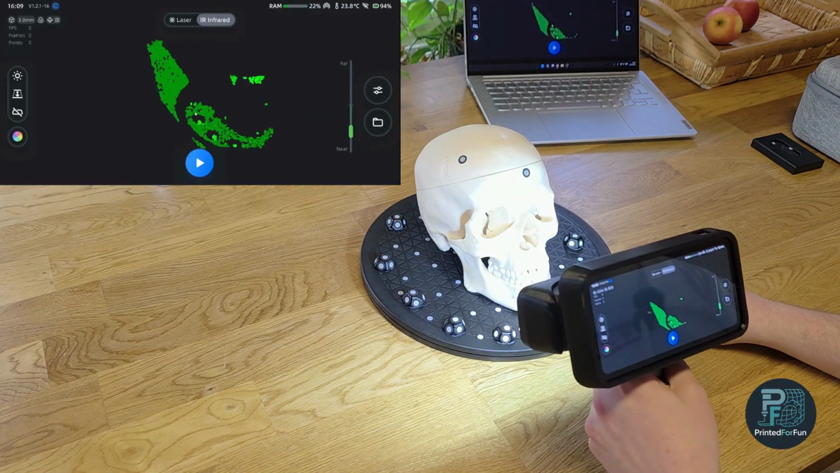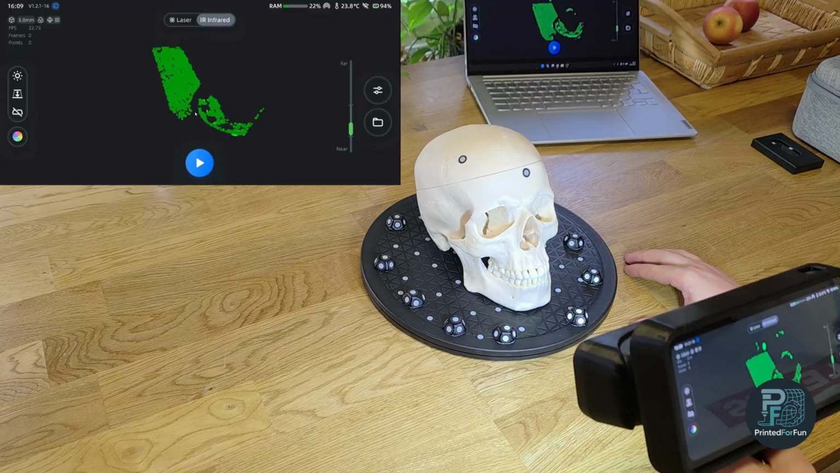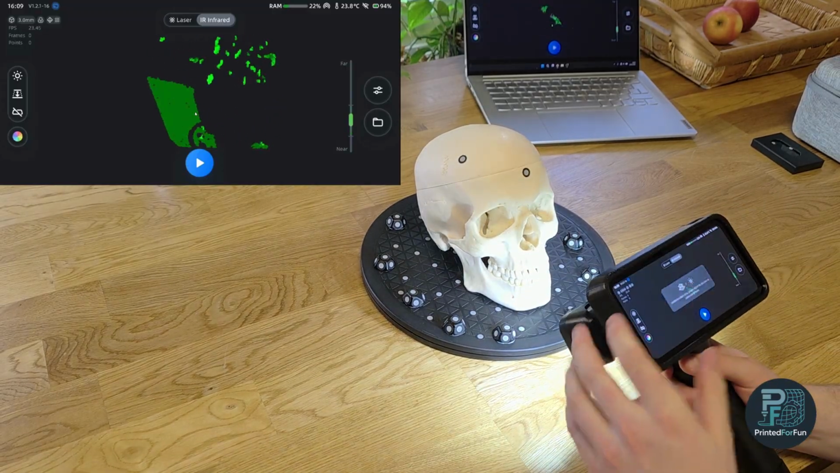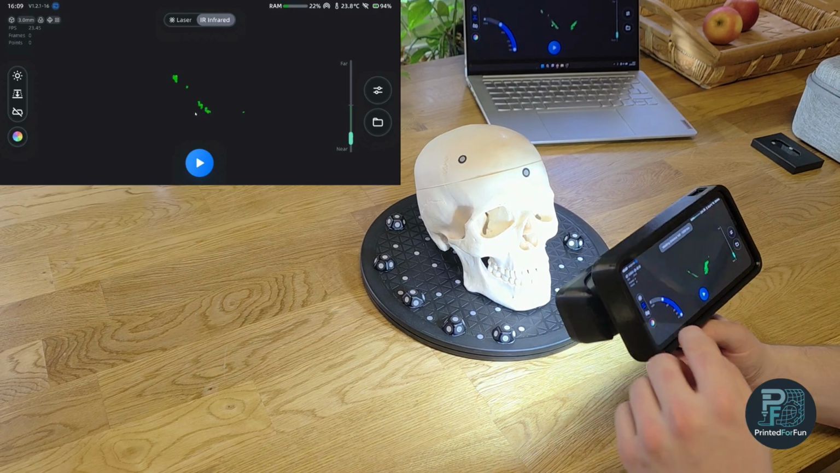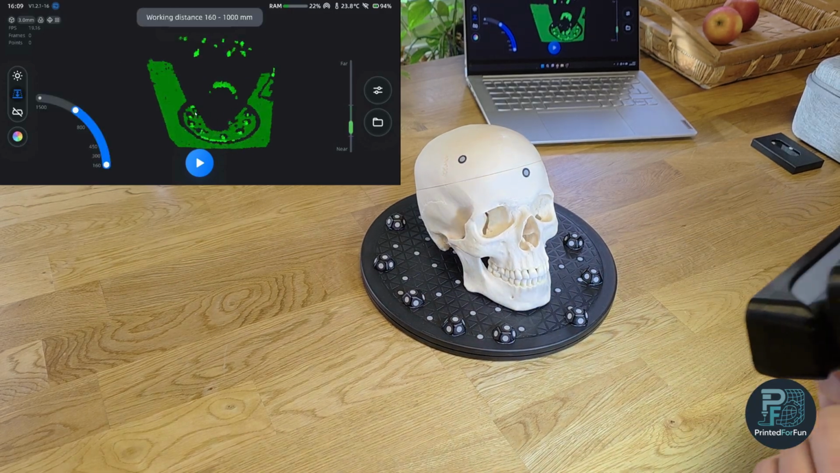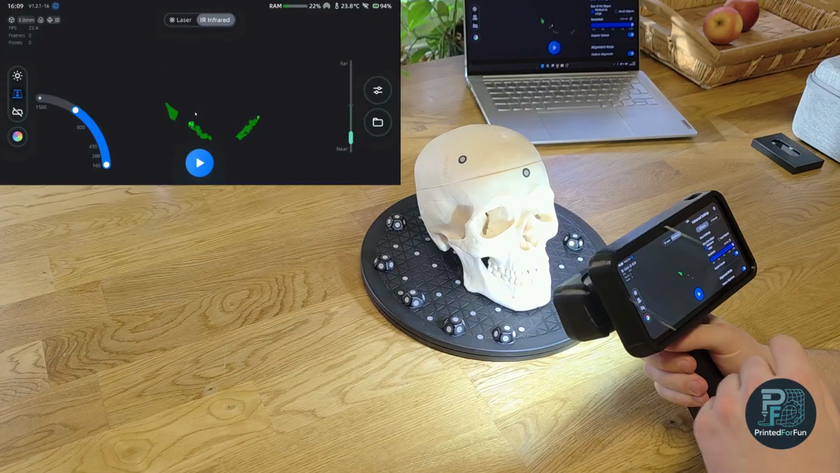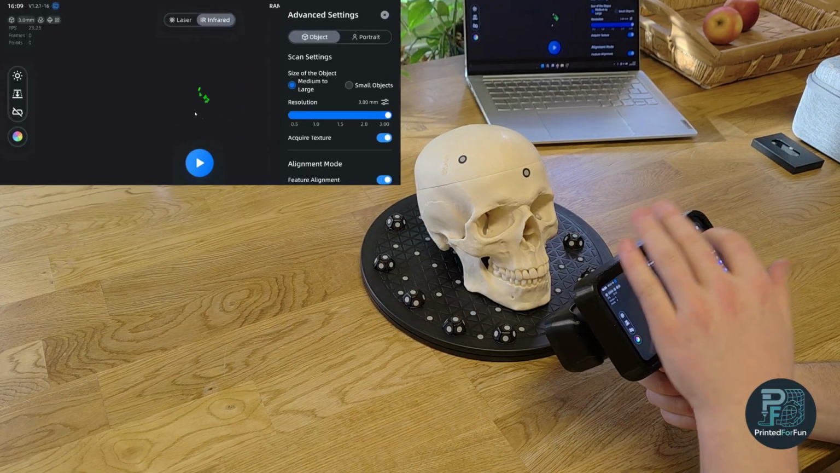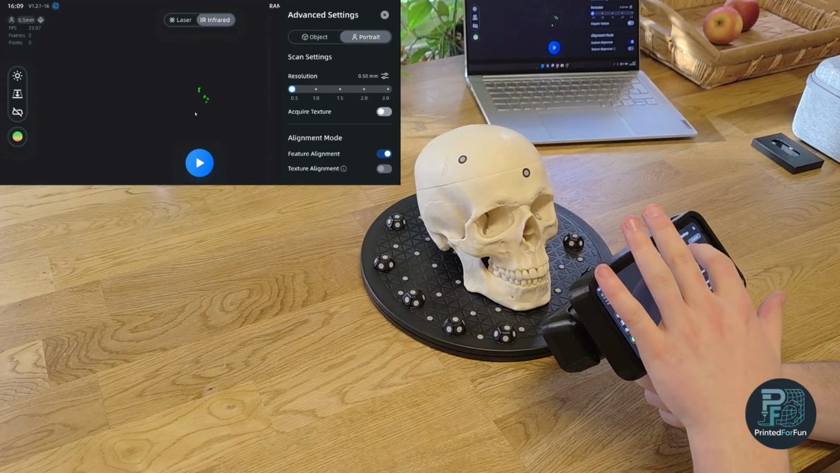And for scanning, generally speaking, the modes are quite similar, so you have to pay attention to the same things. So for the infrared mode, maybe let's start with the infrared mode. You have multiple settings. You can select if you want to scan an object or a portrait scan of a person.